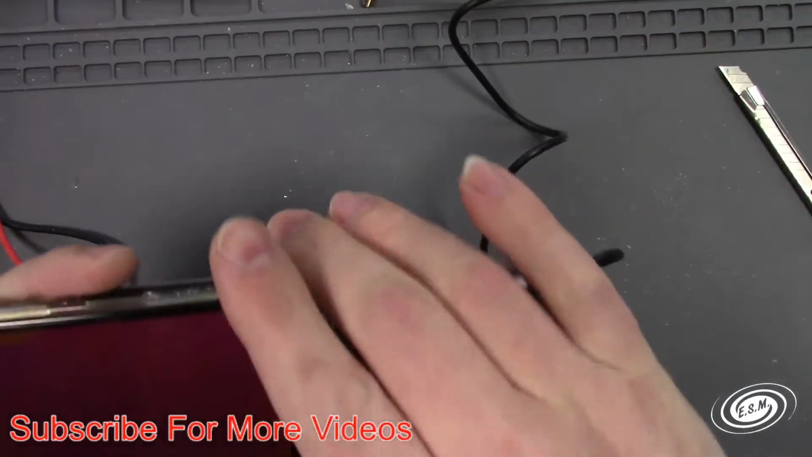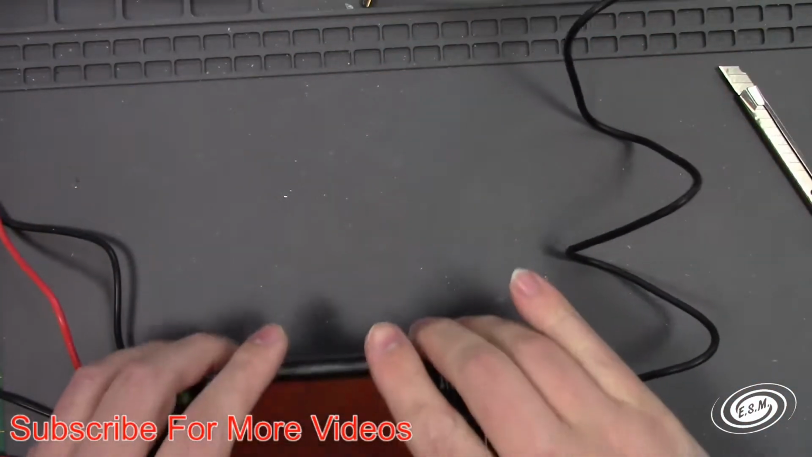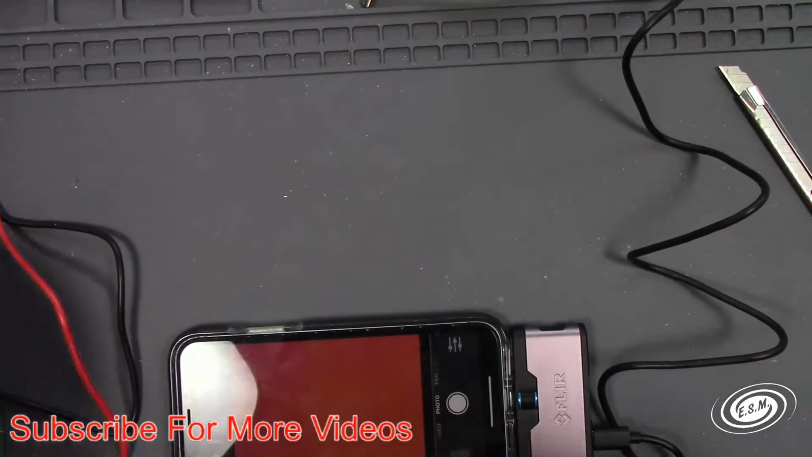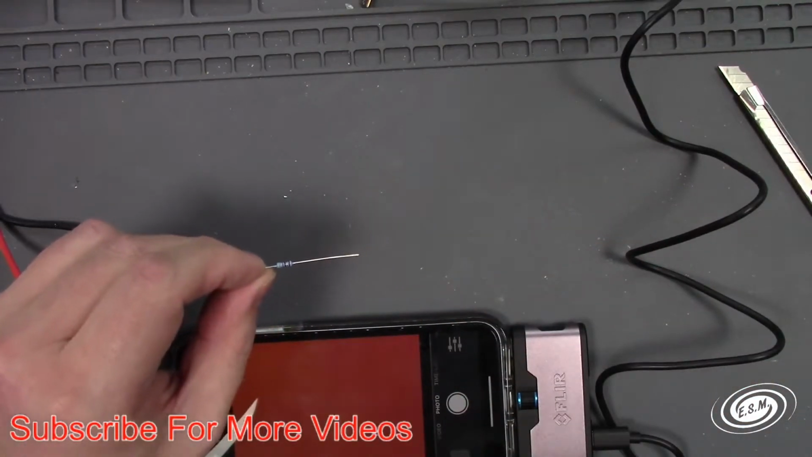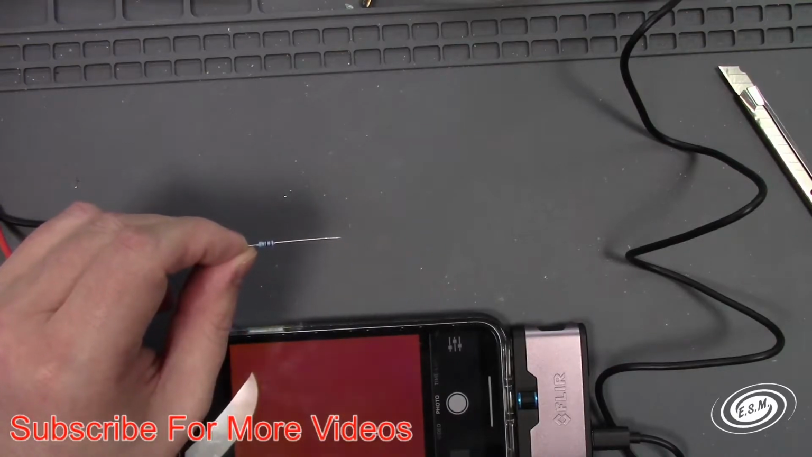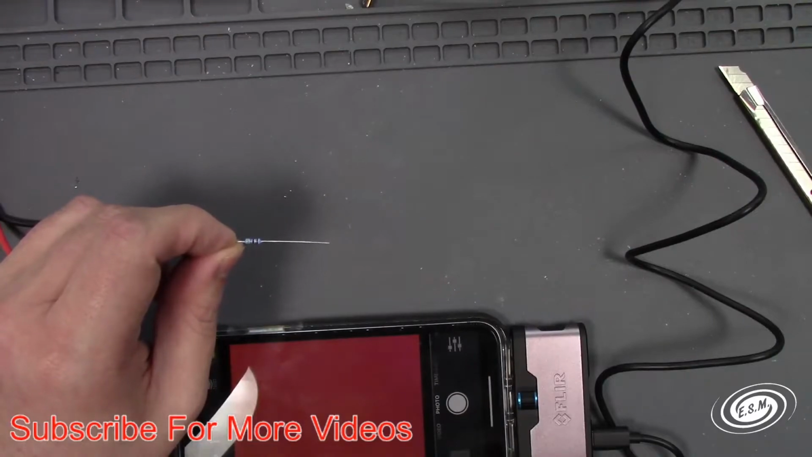You can adjust the scale and everything, but what I'm going to do is set this down for a second. I have a resistor here, and this is a 47 ohm resistor. Let me open up Easy Power. And I'm going to show you how one of these works.